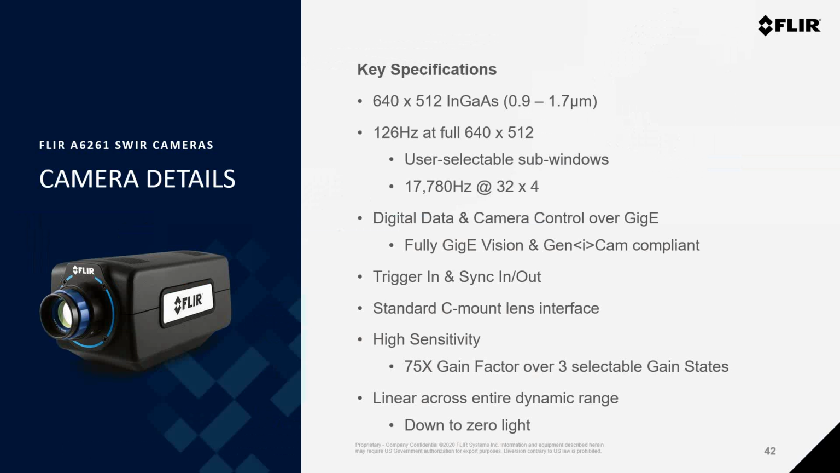The 6261 is built on the same platform as the other A6000 cooled cameras like the 6700 and 6780 that I just mentioned, and therefore it shares many of the same capabilities. This includes the 640 by 512 resolution detector with a 15 micron pixel size and the ability to output data at up to 126 frames per second at full resolution.